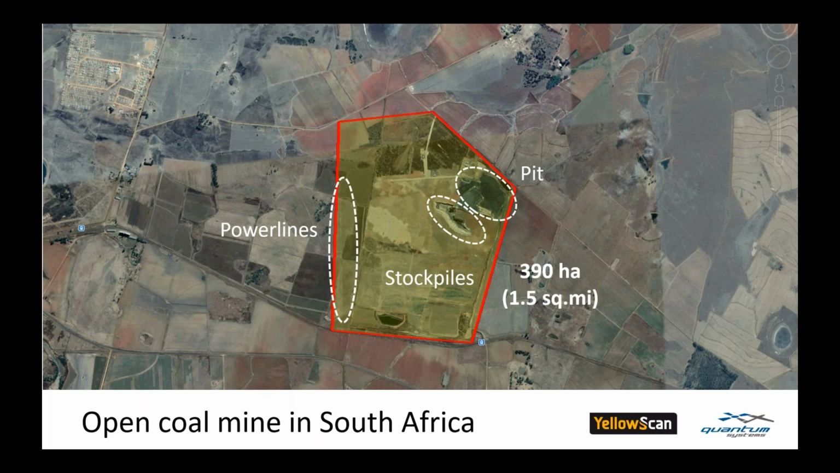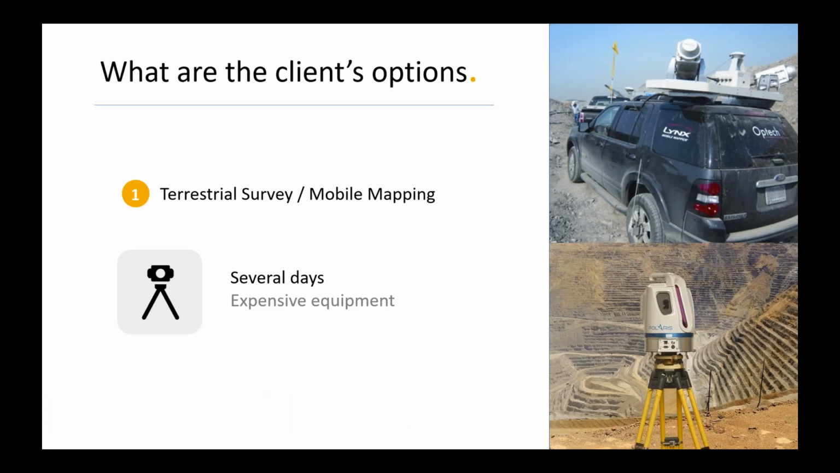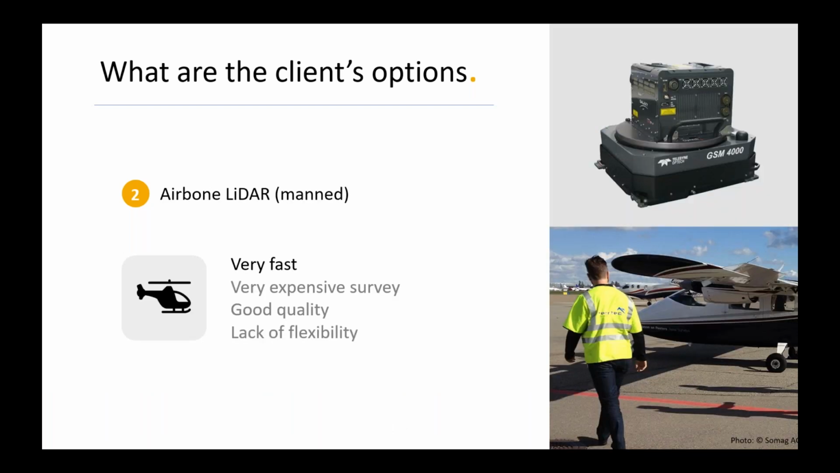Great job, isn't it? It's a large area with limited access. About the measurement of dumps, stockpiles, and excavation volume. What are your options? Measuring with mobile mapping and classical surveying is expensive, time-consuming, and not always satisfactory. The measurement with classic airborne LiDAR is not cheaper and also difficult to plan with regard to the availability of the aircraft.